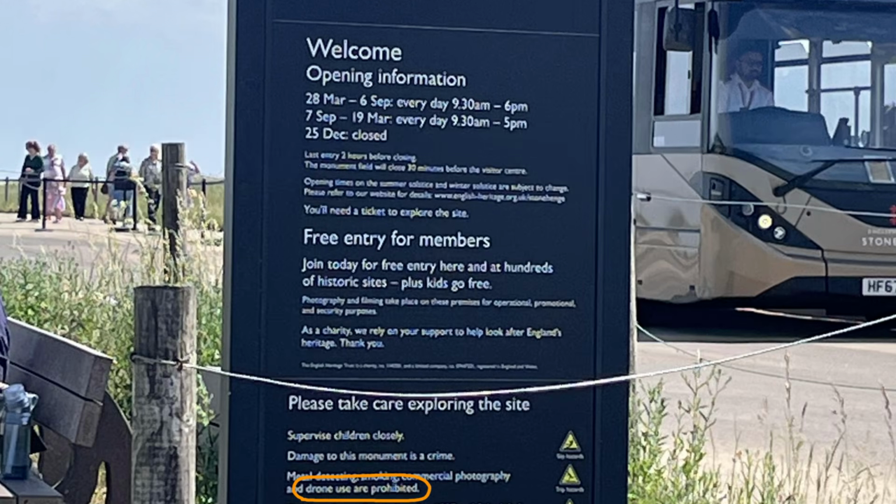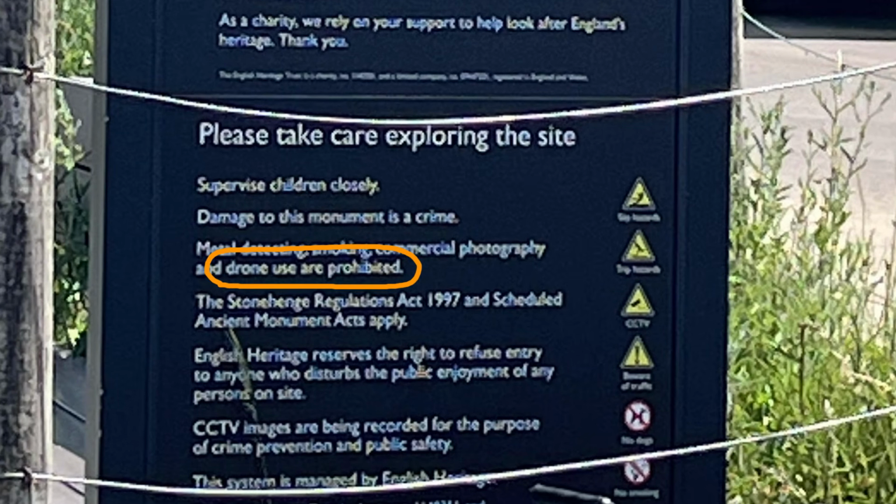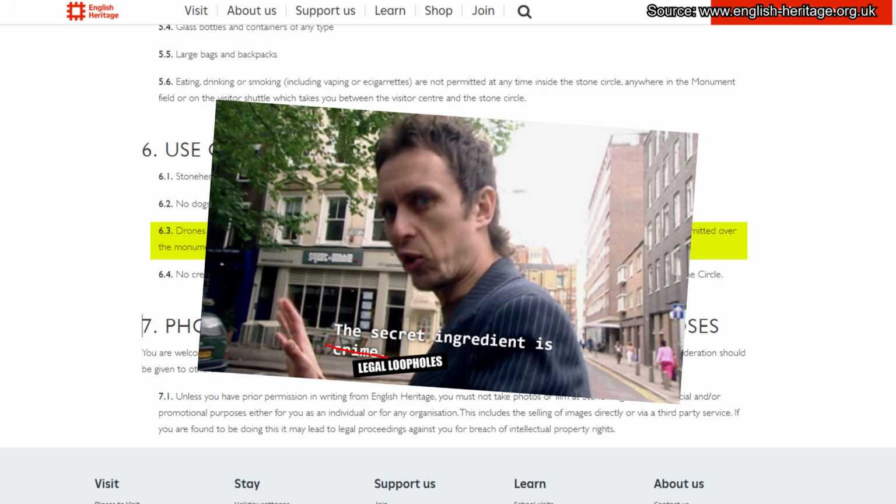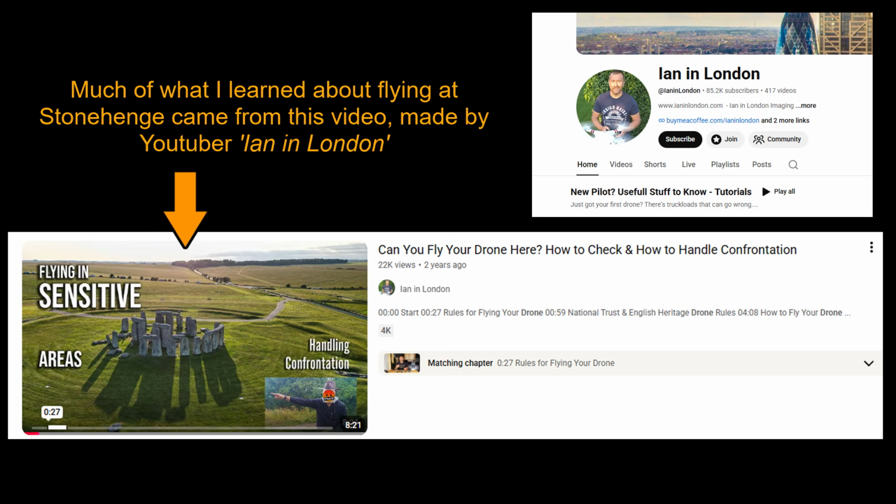All around the site, there are signs that tell you that you're not allowed to fly drones. It also very clearly says it on the website that you can't fly drones. However, there are some legal loopholes, and I'm not the first person to fly drones there. You look on YouTube, you find loads of videos of people flying drones there. And that's because they've used these legal loopholes.